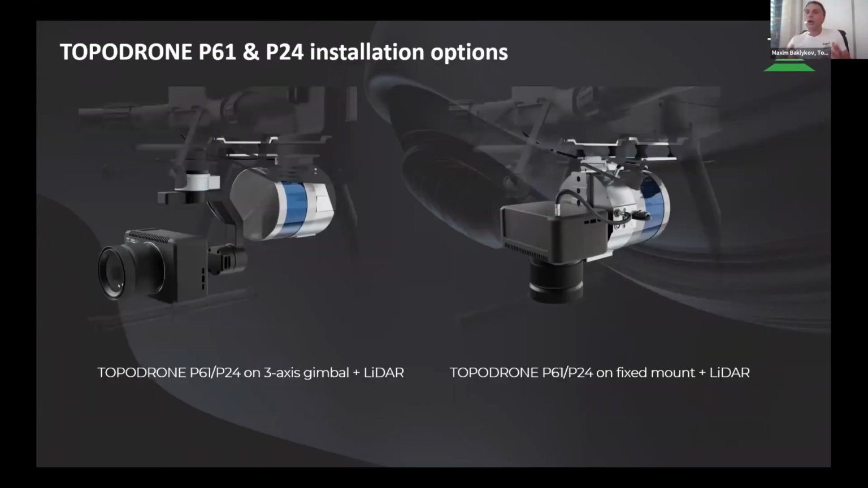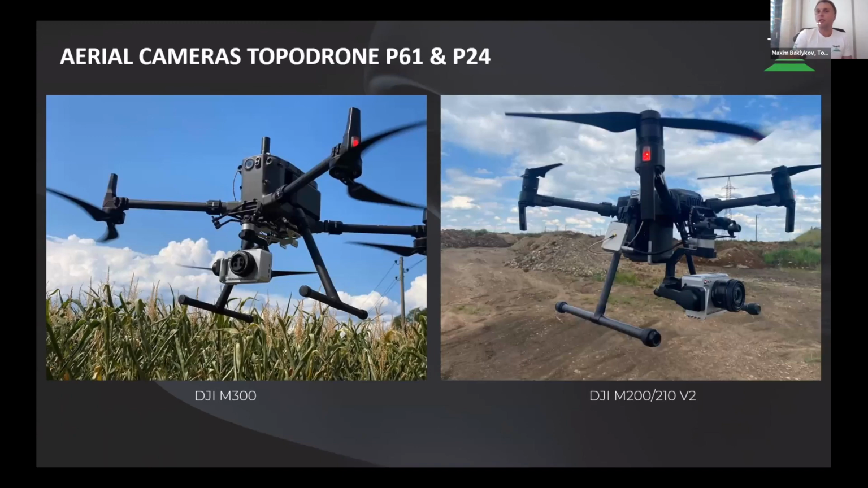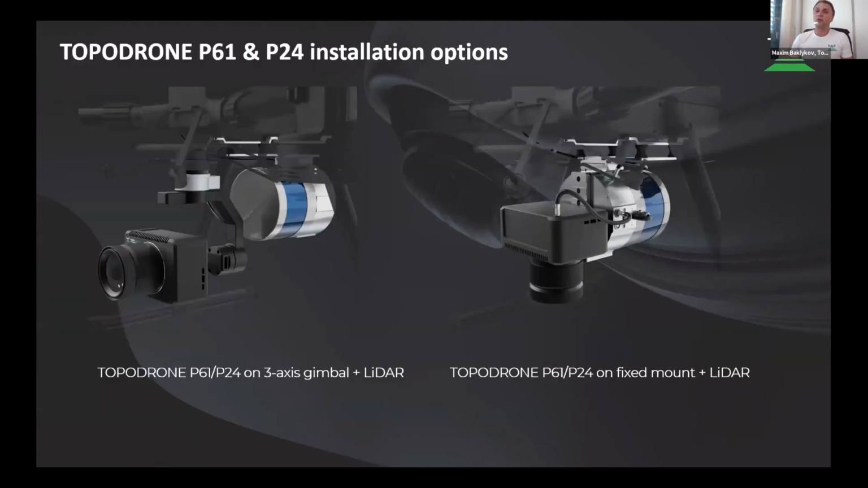And of course, all our LiDAR systems can be combined with cameras, and TOPODRONE designs and produces two types of cameras, 24 megapixel cameras and 61 megapixel cameras, which can be installed on Matrice 200, Matrice 300. It provides better quality of the images in comparison with the original DJI solution, because it has a wide working range as soon as we use Sony sensors, and it provides 61 megapixel resolution. So you can fly higher, you can change lenses, and you will cover a bigger area with better data sets.